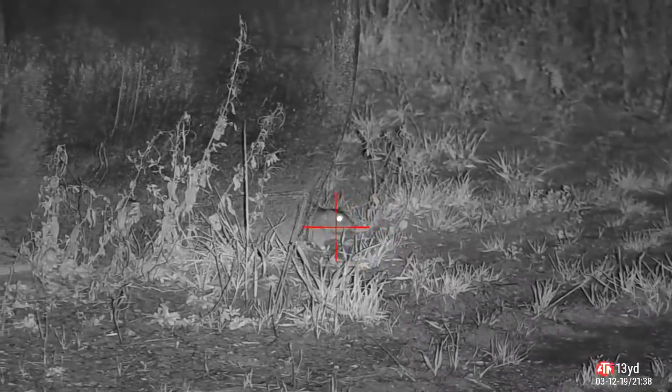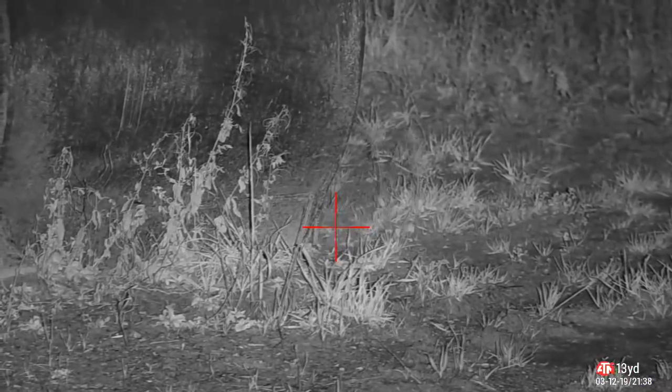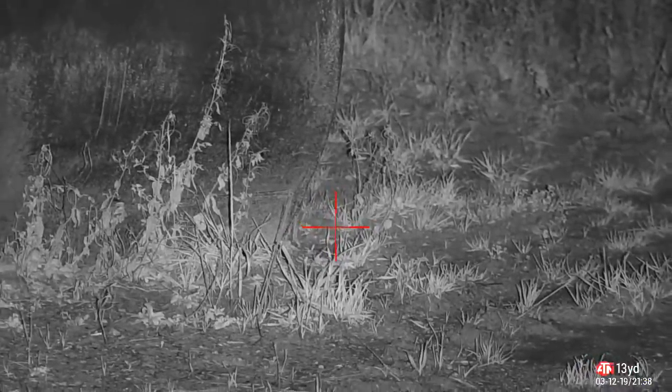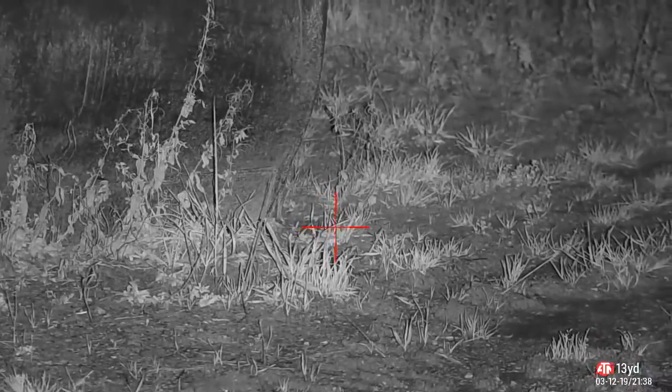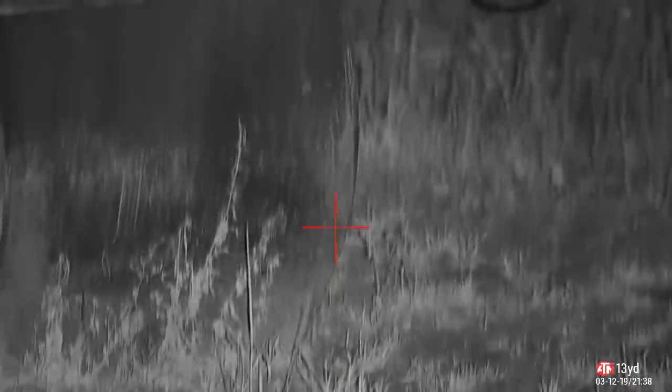And here's one. I take the shot here. I thought I hit it there, but it looks like the pellet went underneath him. He gets to live for another day. I think I pulled the rifle slightly and duffed that shot. But just to show every shot's not perfect, I leave it in.